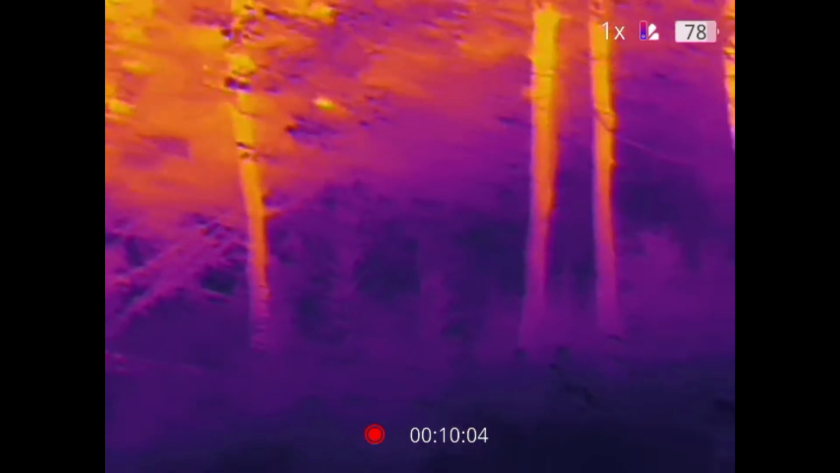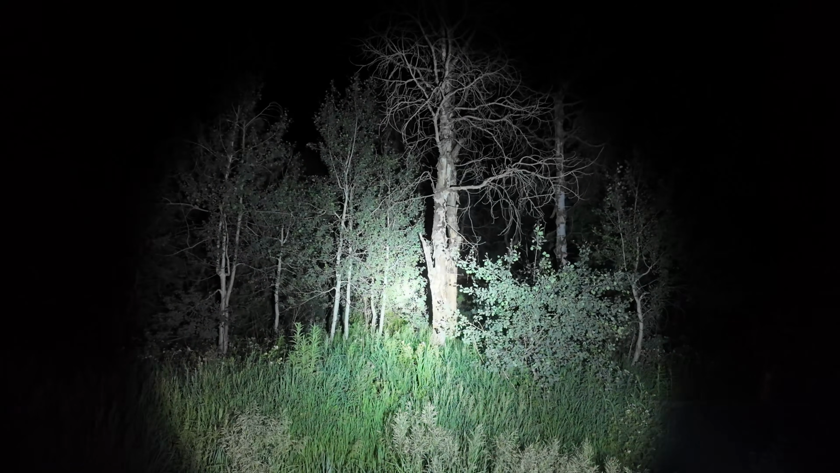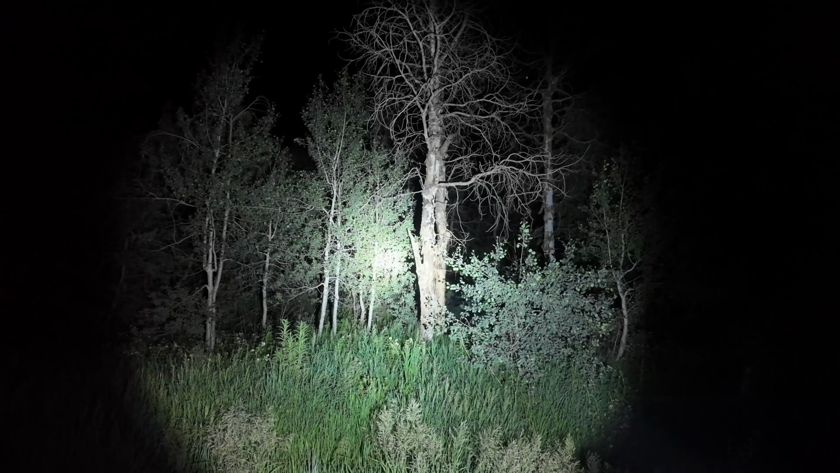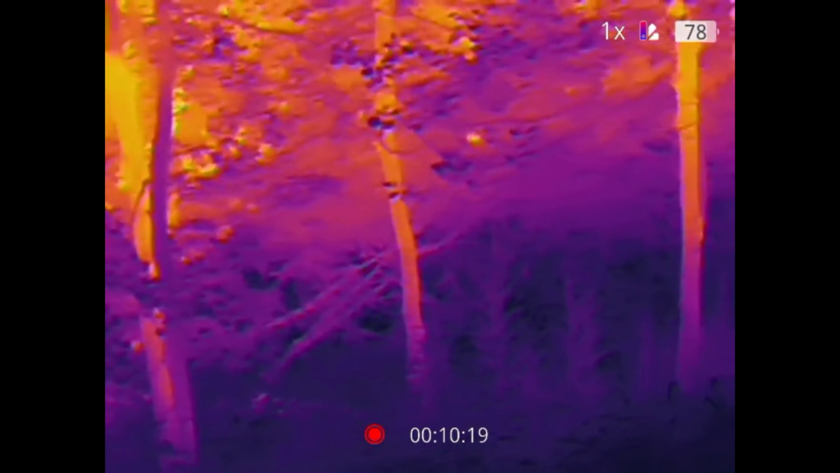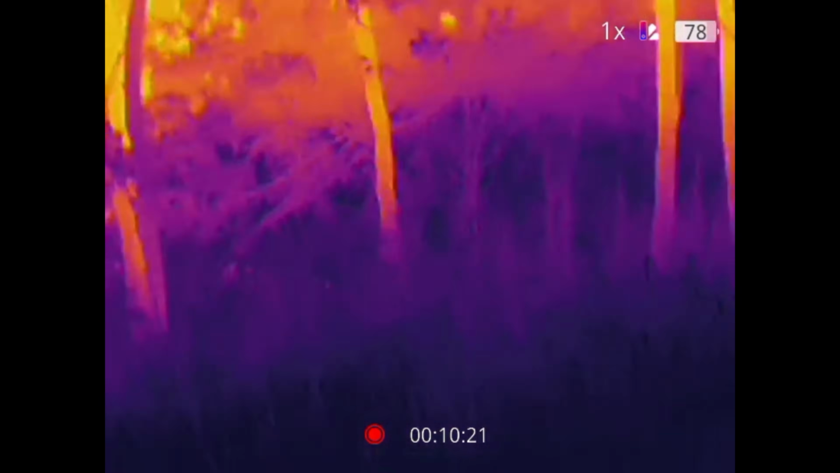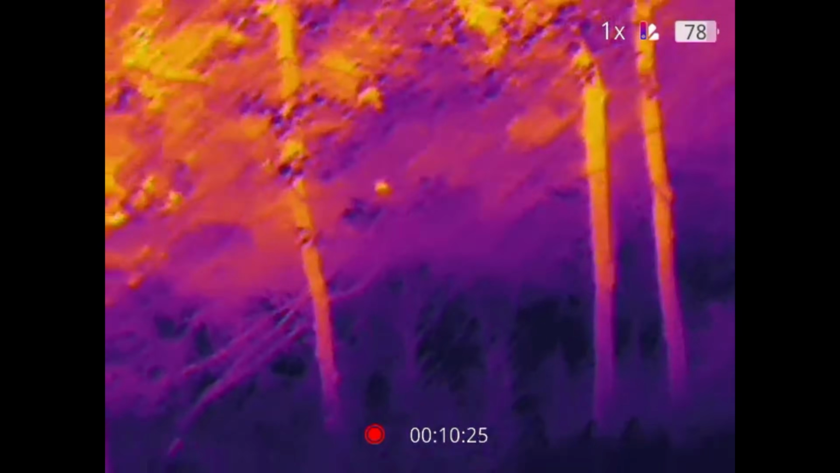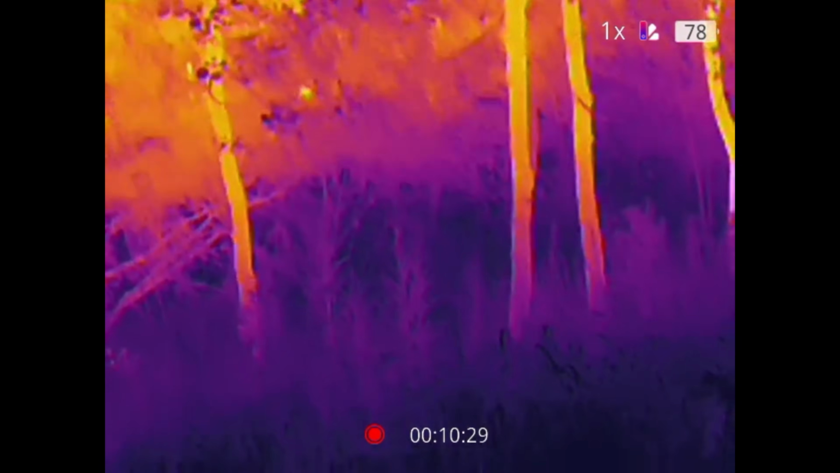Well, it's hard to tell, but there's something right back in here that's a different shade. Right there. Oh, man. There's this little tree right here. Just to the right of that, back in there, there's something really warm. Do you hear that?